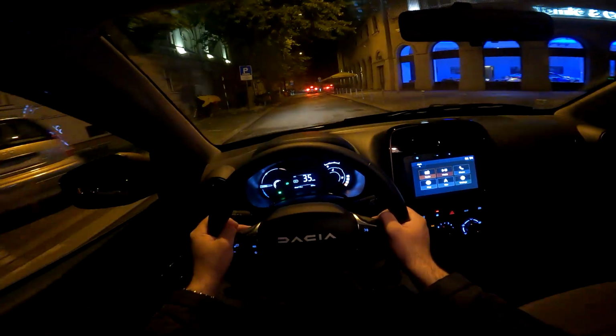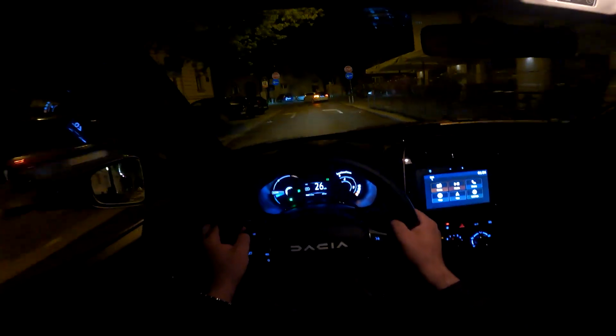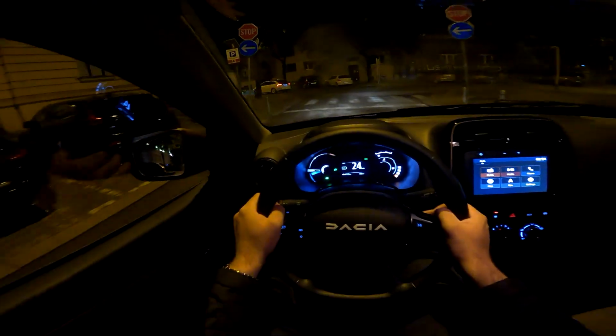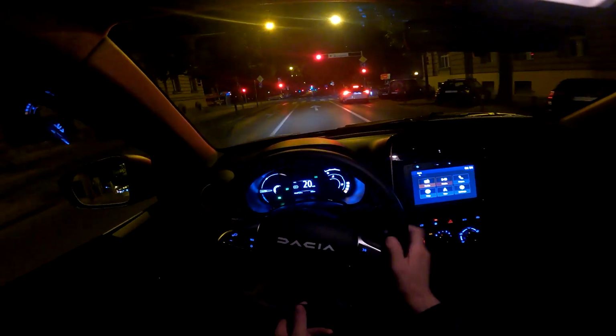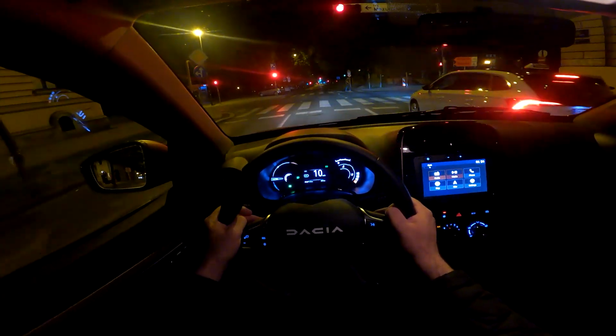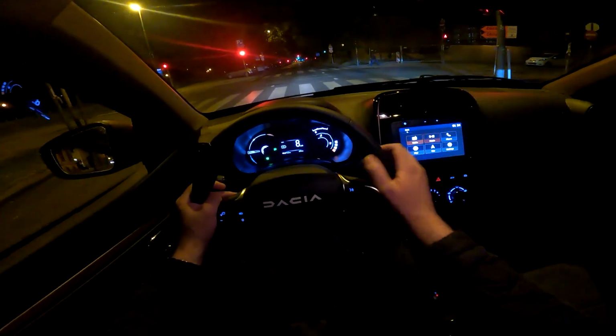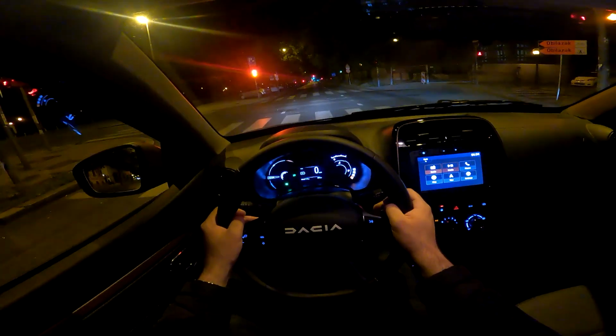And if you want maximum efficiency, you can turn on the eco mode. Eco mode actually makes the car even more efficient, around 9%, and then the top speed is limited to 100 kilometers per hour when you are in the eco mode. But now let's put the standard, the normal mode on.